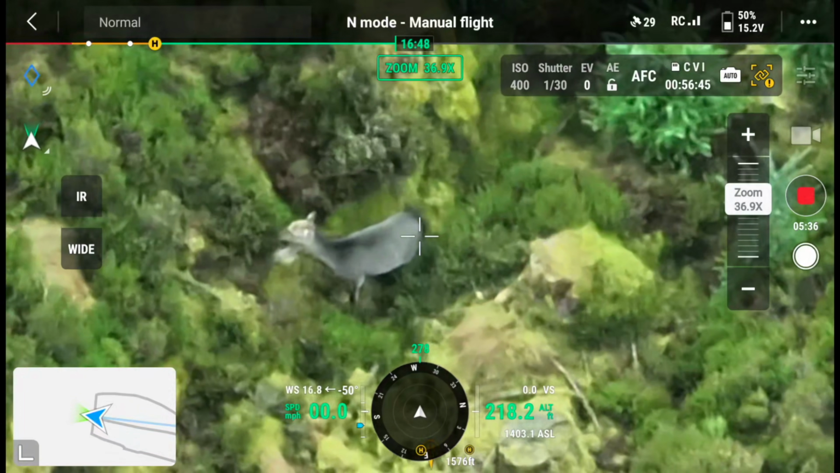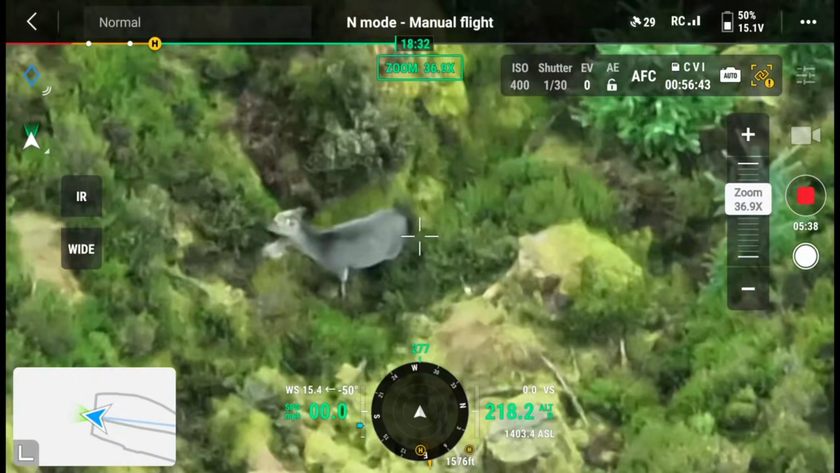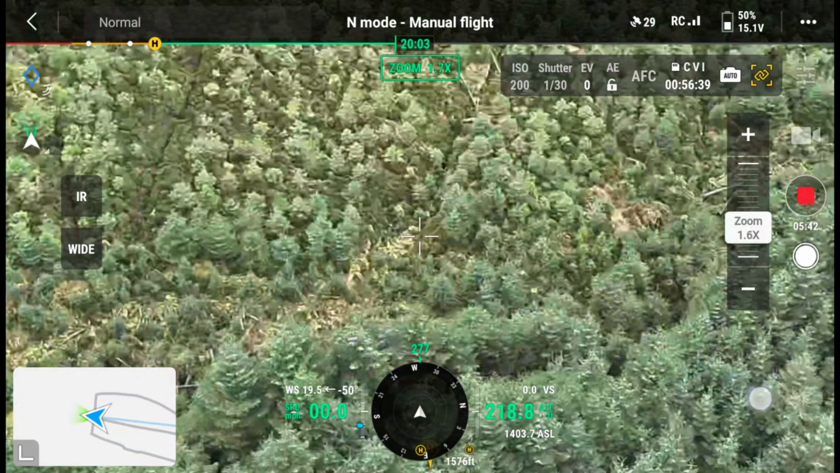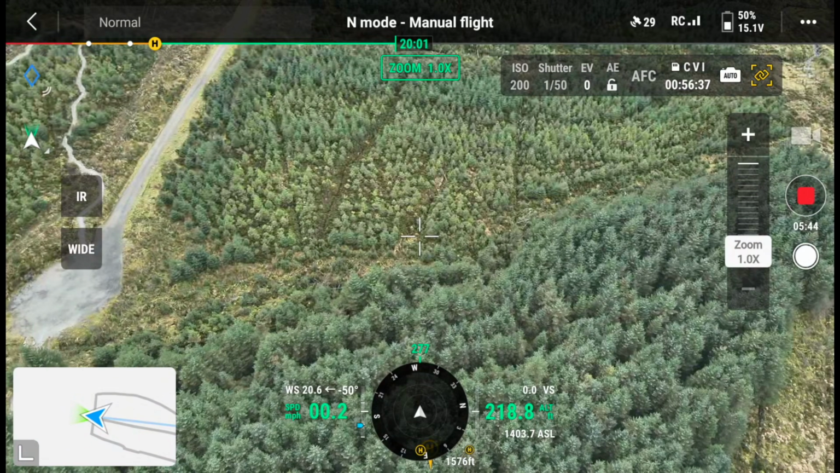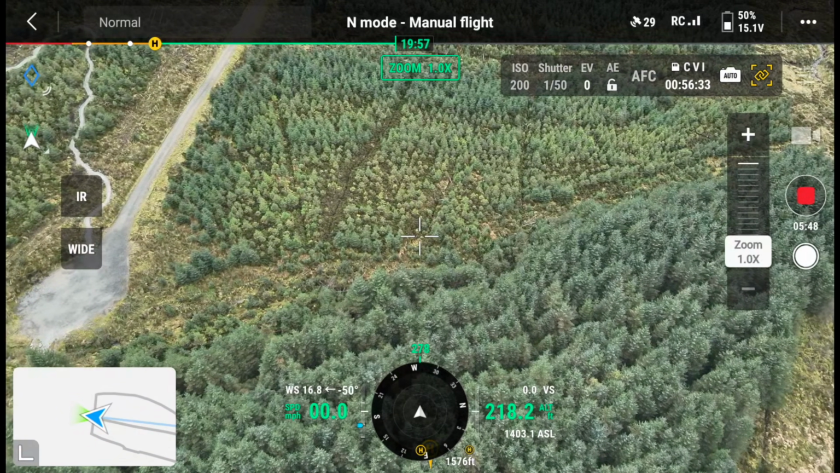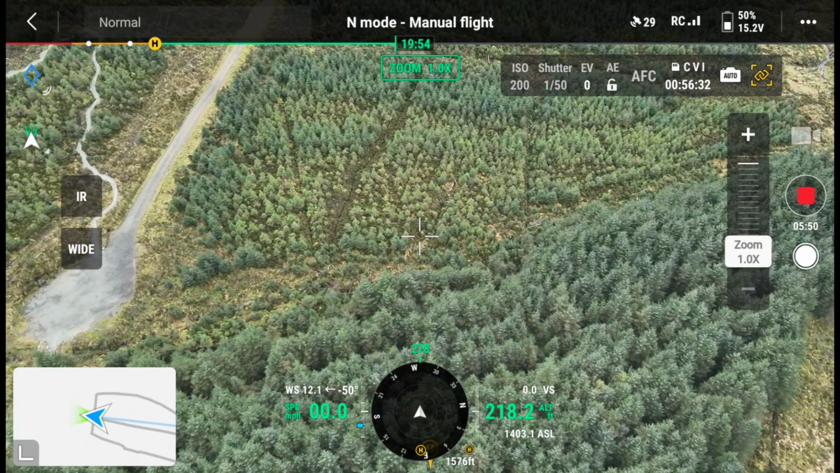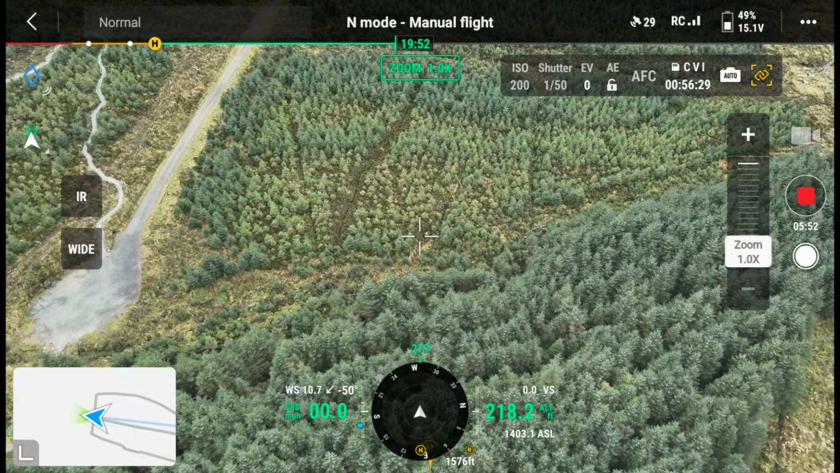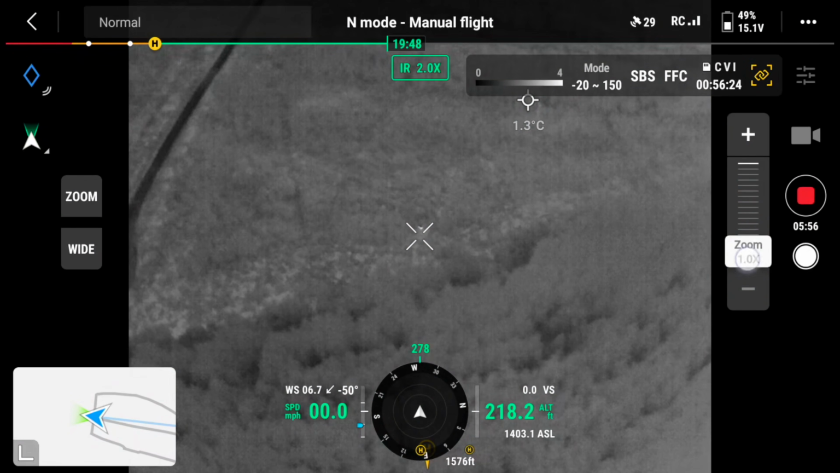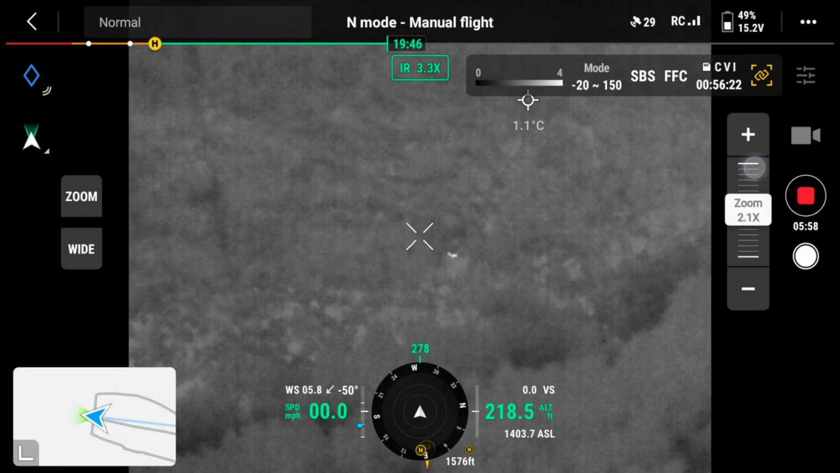This deer is just feeding in the middle of, let me see if I can zoom out, that is the drone there. That's the main shot you would see on a drone, and without the thermal, it'd be pretty hard to spot that. You could probably find it after a while, but the fact that you can just switch that on and it shows a little white dot, and there you go, that's incredible.